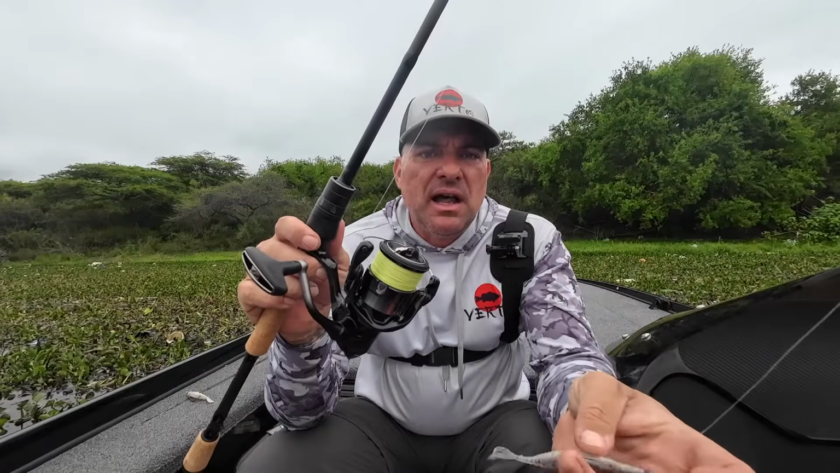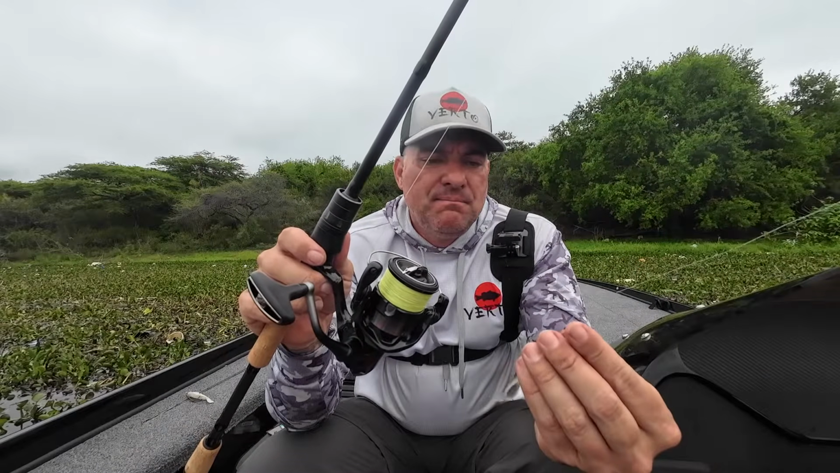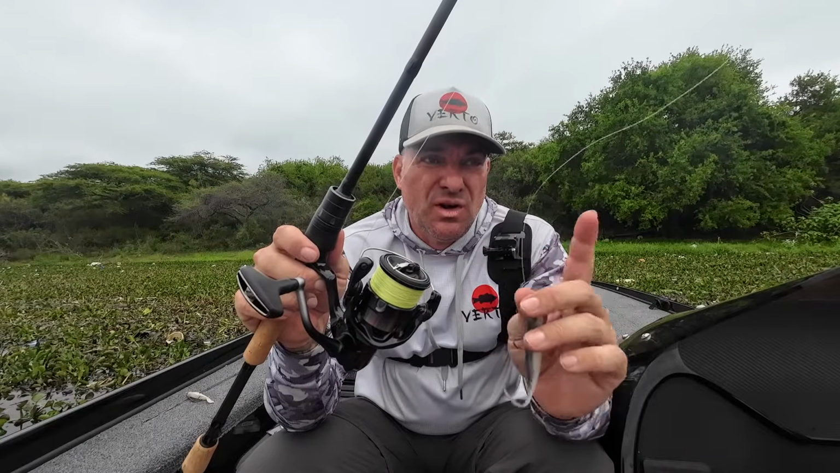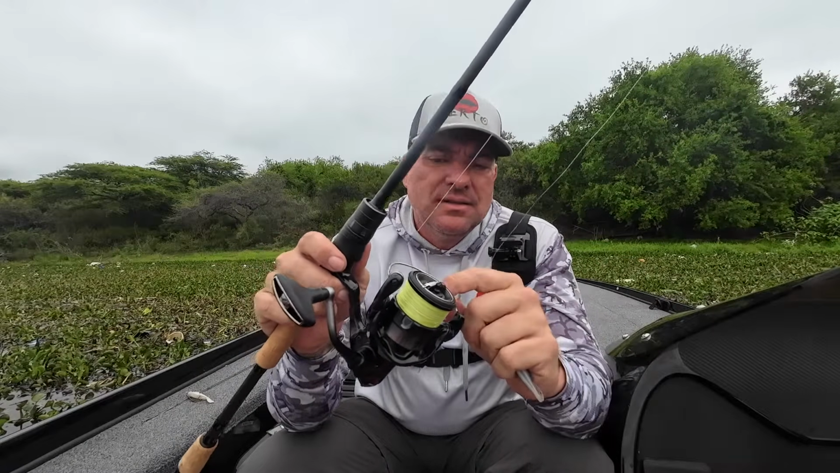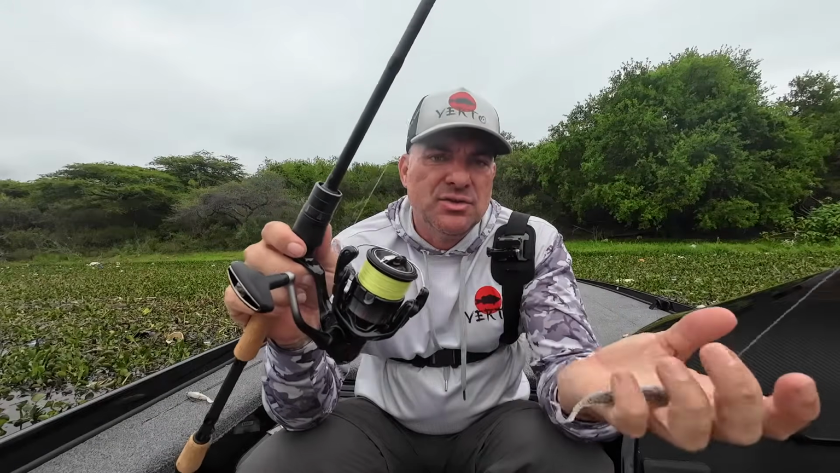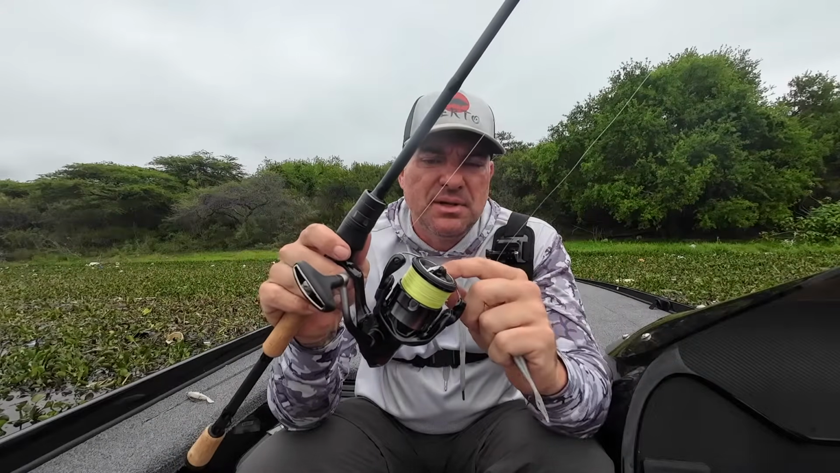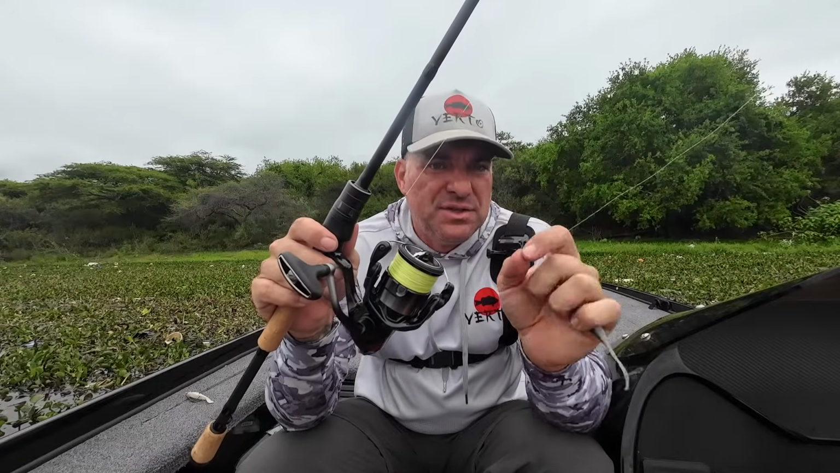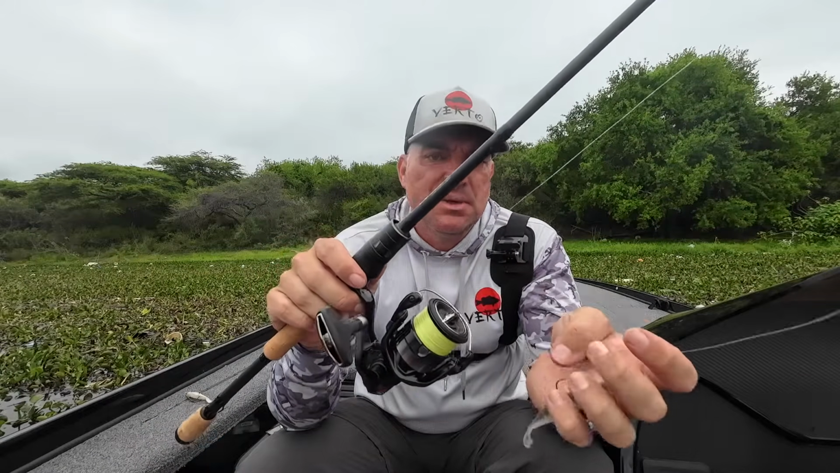I like to be able to see my line, and a lot of times on the forward facing sonar you can actually watch the fish eat it, like I did there. So that's not high priority, but I use a rod for multiple techniques. So the high visibility braid, I can always see the flick in the line when the fish inhales the bait. So that's why I use a high visibility braid.